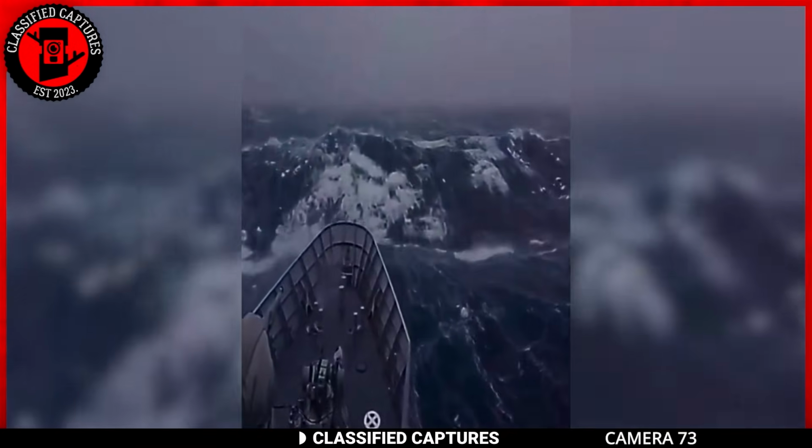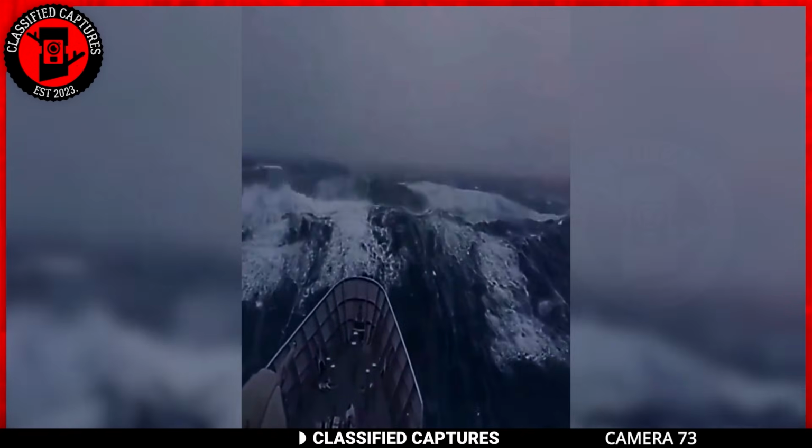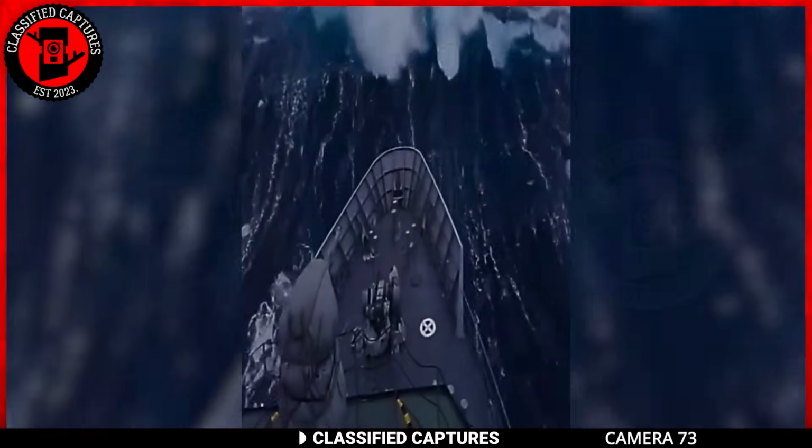While on a voyage, a ship came face to face with a huge monster of a wave that left the crew in the ship screaming in fear for their lives.